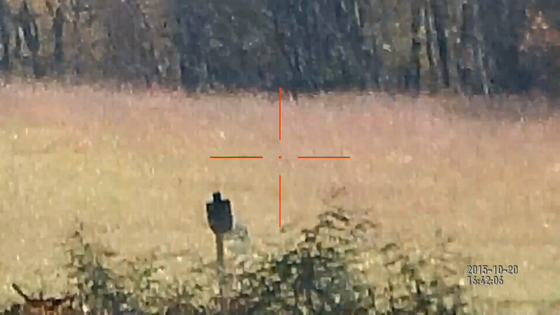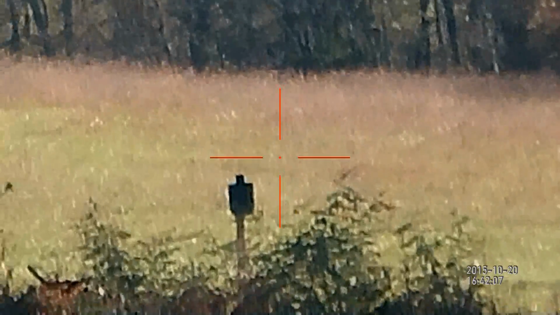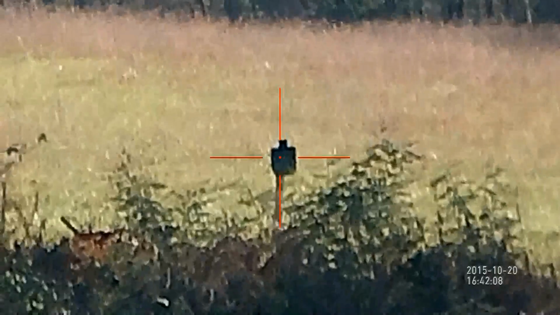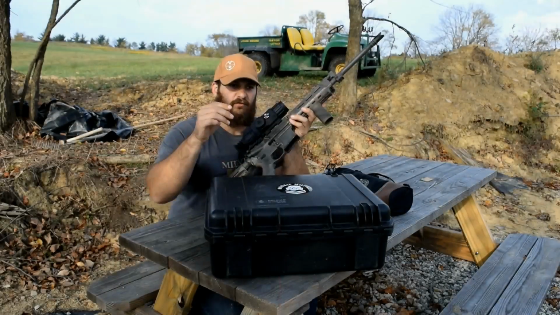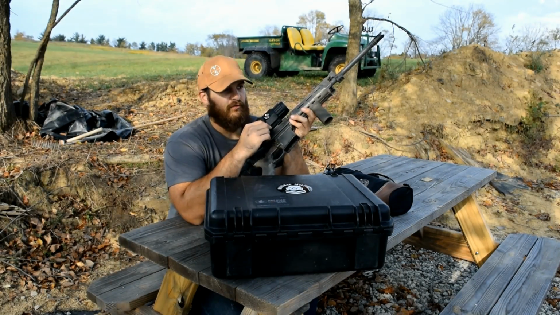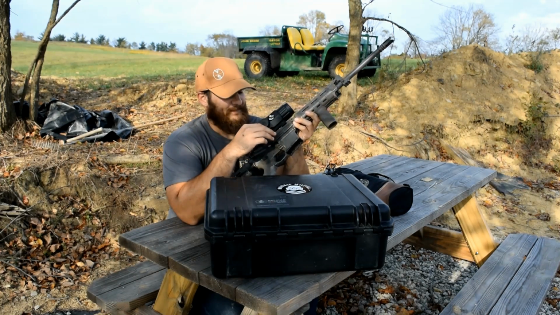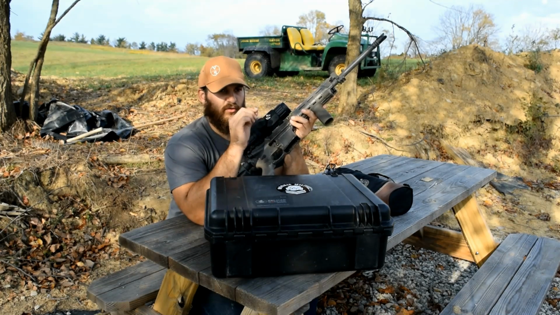So if I were to pass this optic around on multiple different guns, I would like the ability to save a zero for this gun, and then save a zero for my C308, and then a zero for my M1A, or something like that, and be able to name them and record them over the course of time.